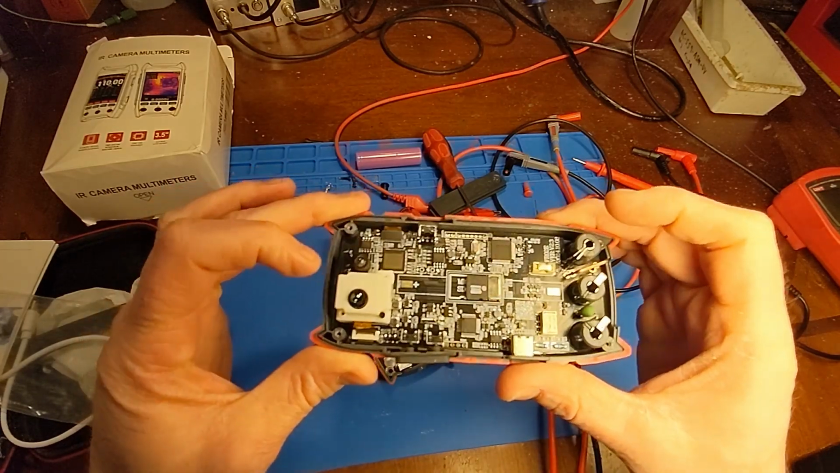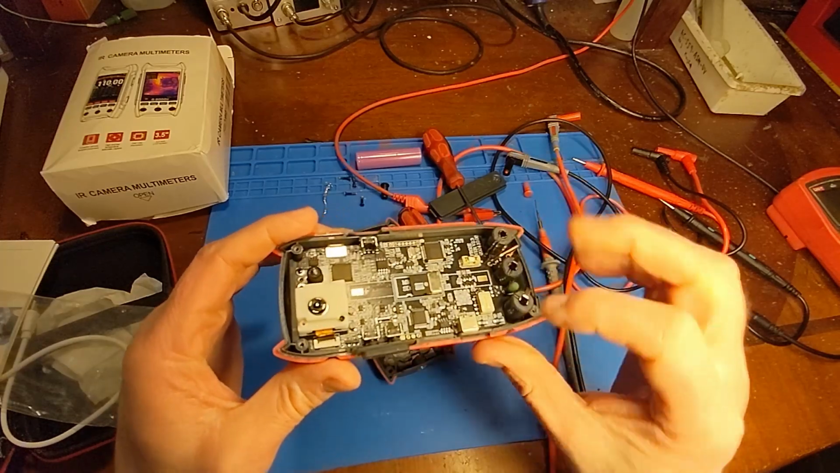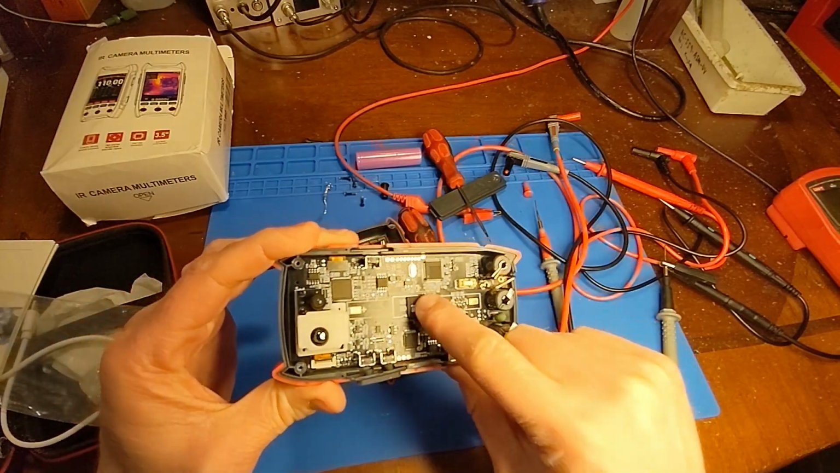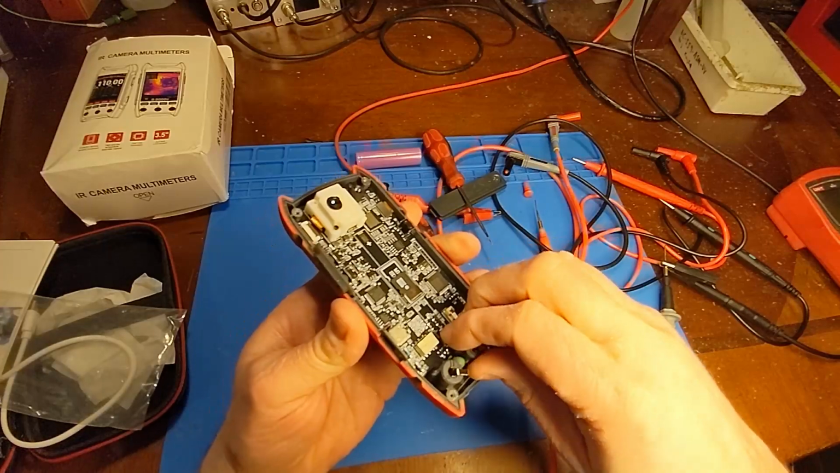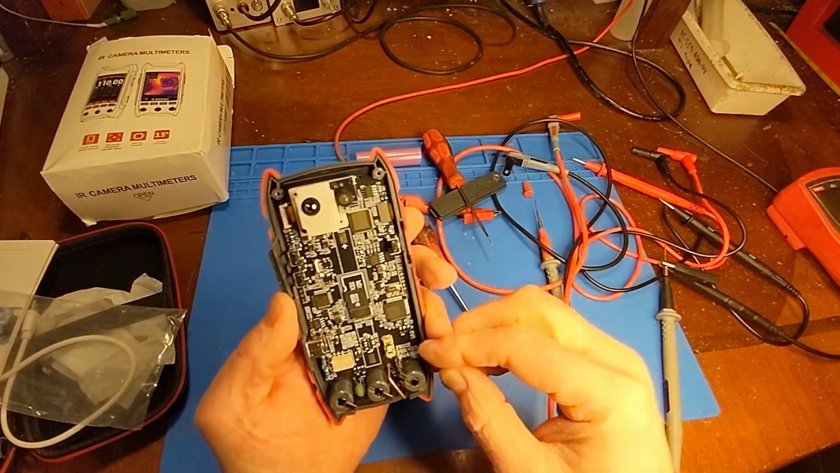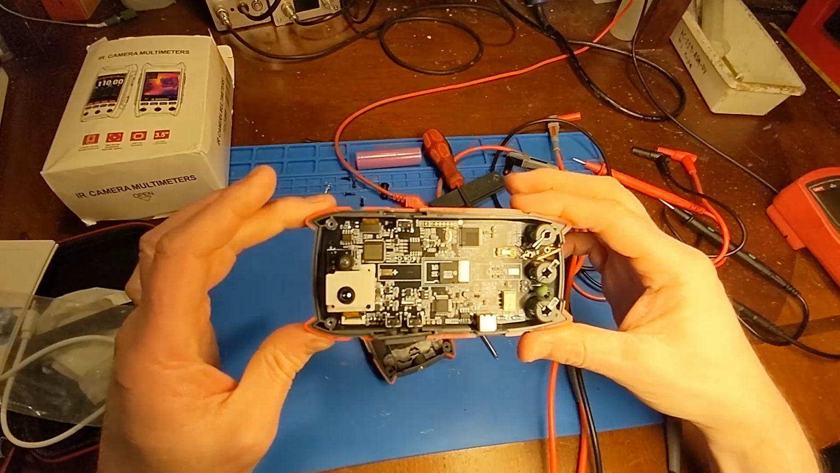But that's the inside. There's your camera, there's your flashlight, power button, selector buttons, USB-C, looks like there's a little relay. Here's your jacks, probably a current shunt, and there's your fuse, SD card. And yeah, I don't see anything alarming. I'll probably have to slide these out to get the board out. Maybe I'm not going to take the board out, but that gives you an idea.